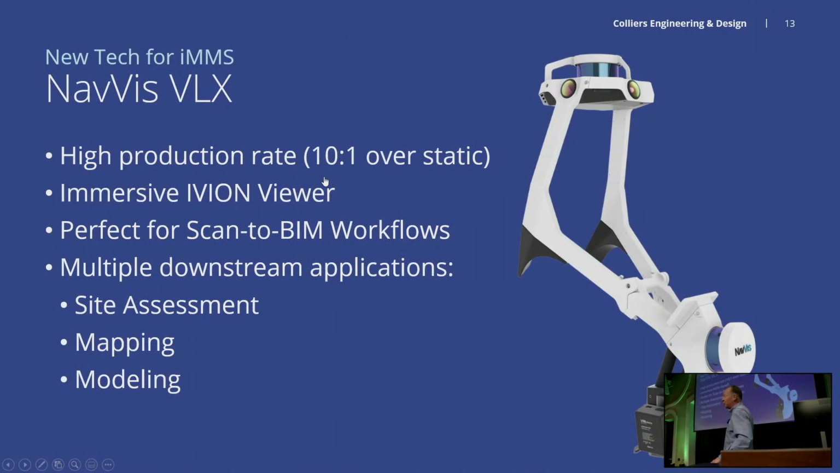The production rate is probably the most impressive thing. If you've done static scanning of interior spaces, which everyone's been doing for a long time, we're seeing like a 10-to-1 improvement in field time, which is pretty awesome. I mean, you can cover hundreds of thousands of square feet in a given day, and as long as you've got enough batteries, you can just keep going.